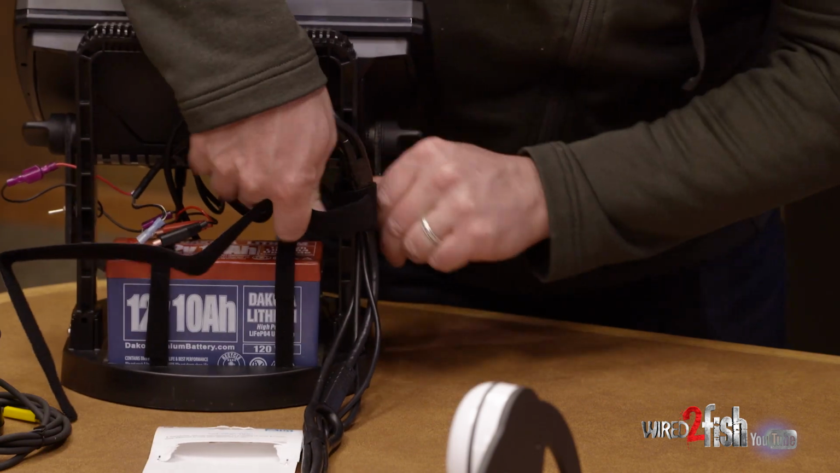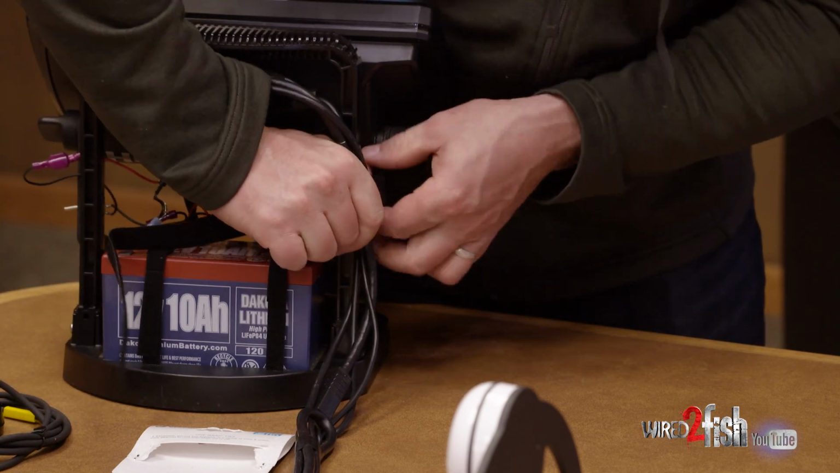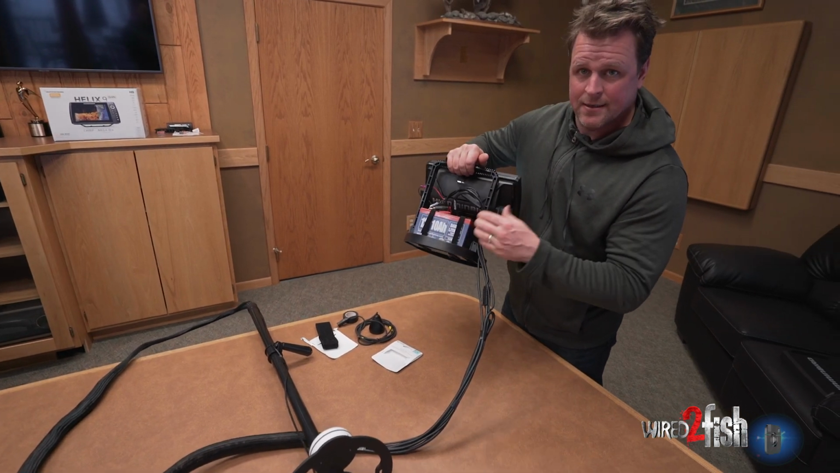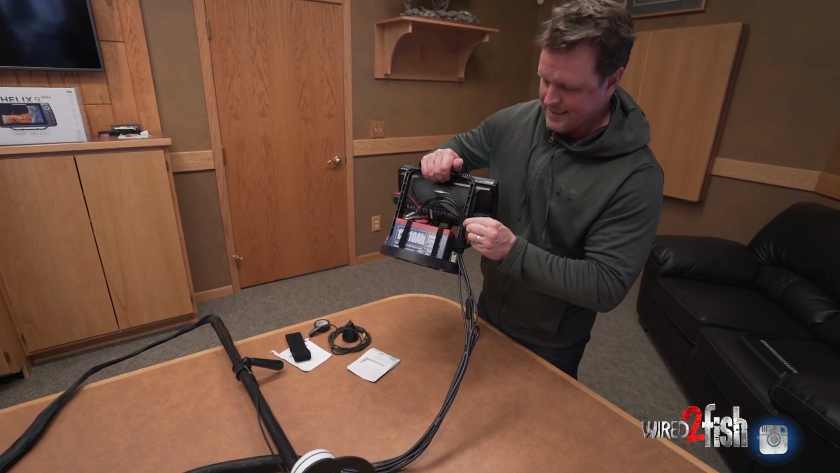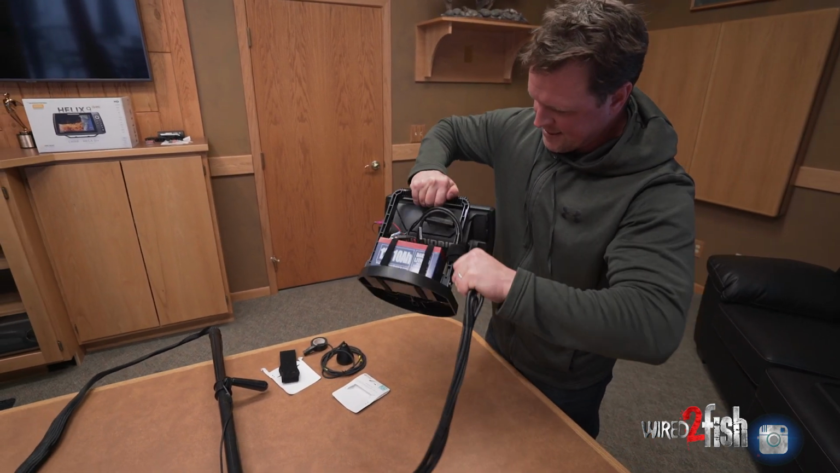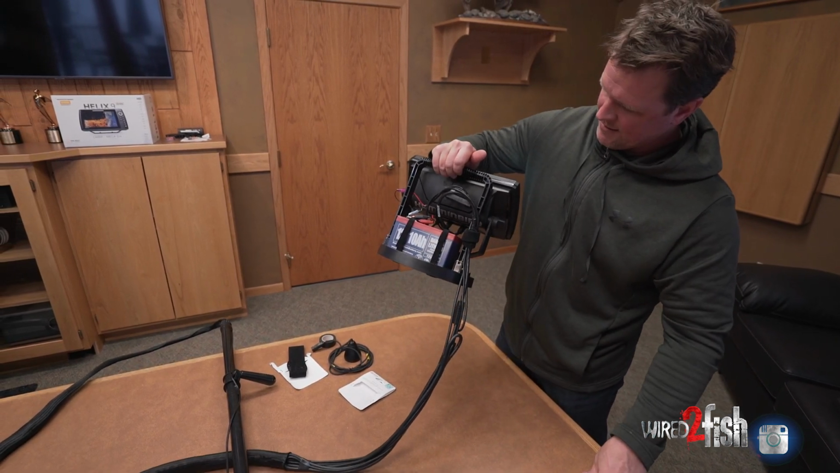And we can easily undo this if we want to totally disconnect the 360 device and use this as a dedicated ice fishing fish finder. So by using Velcro or zip ties here, and we prefer Velcro so we're not putting excess strain on these cables, you got more surface area here. You can see I'm not unplugging the cables that are plugged into the back of the HELIX, putting undue stress on them.